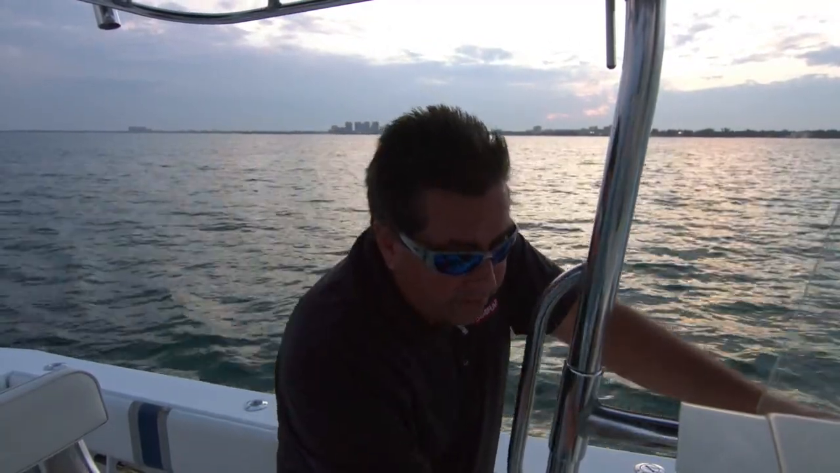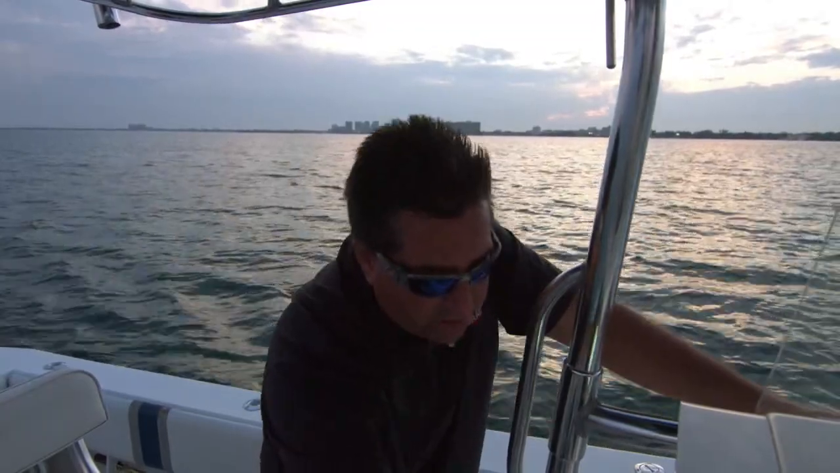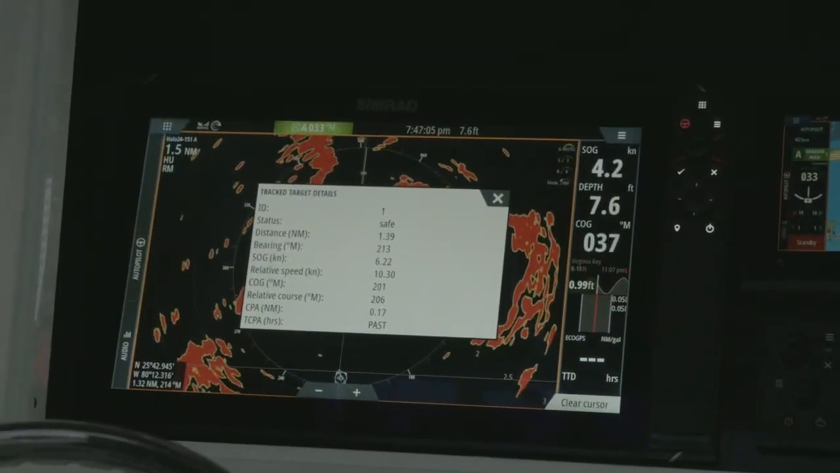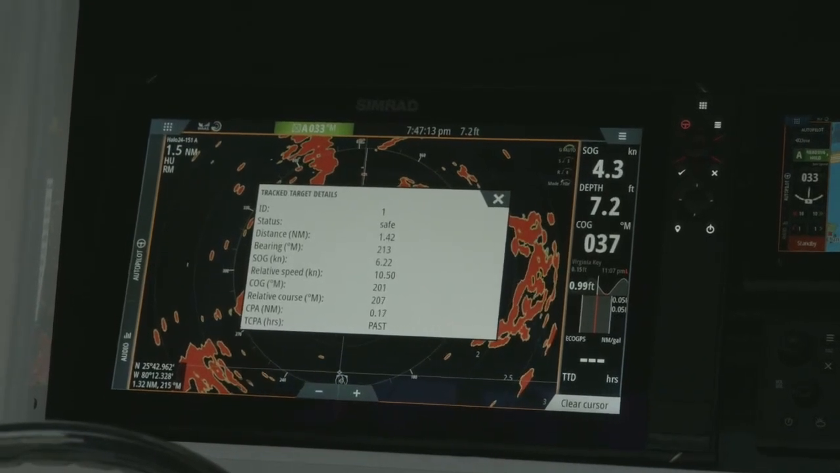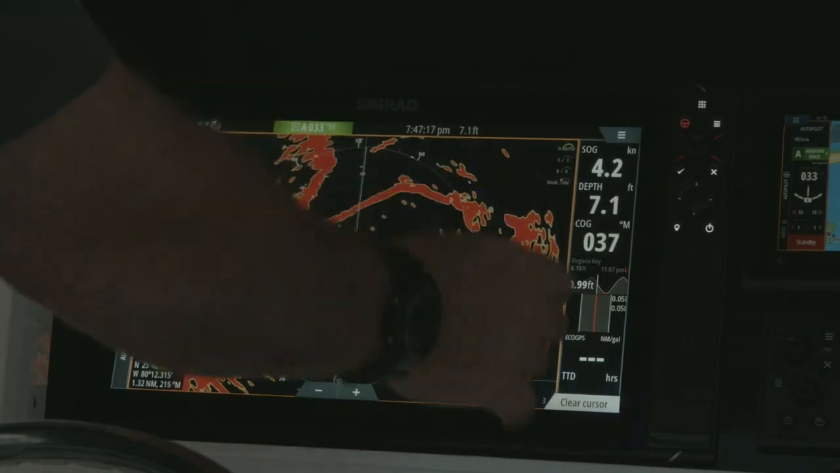Another nice thing is, if I tap that and you notice that comes up and I press the rotary knob or the checkbox, I can now look at that target and find out all the information about it. So now I can see, yep, status is it's safe because I know it's leaving, it's heading away from me. But now I got distance, I got bearing, I've got its speed. So now we have everything about that target. So that's a great way.